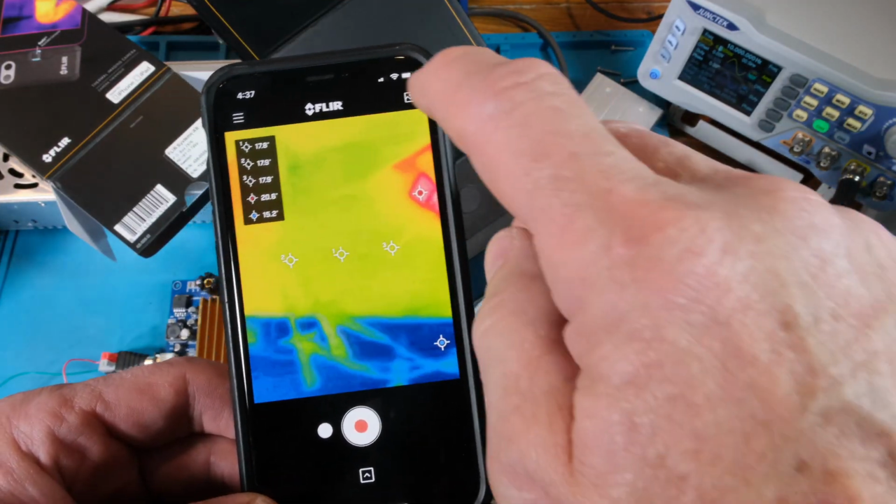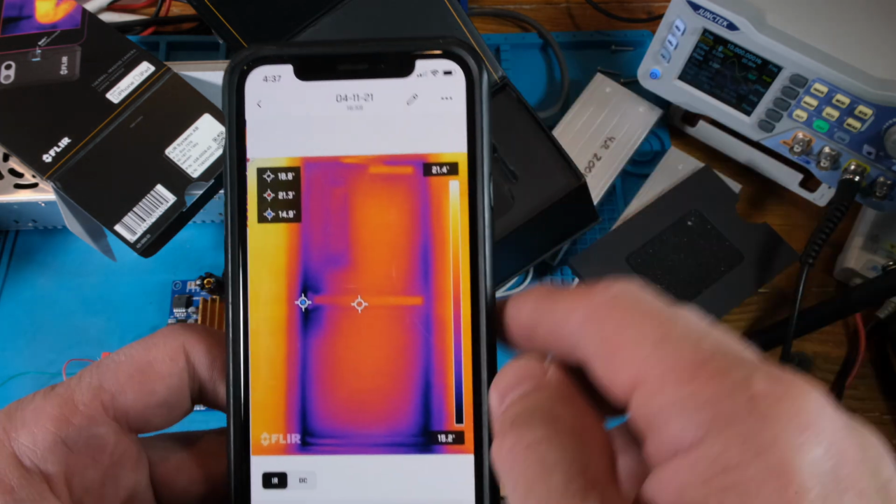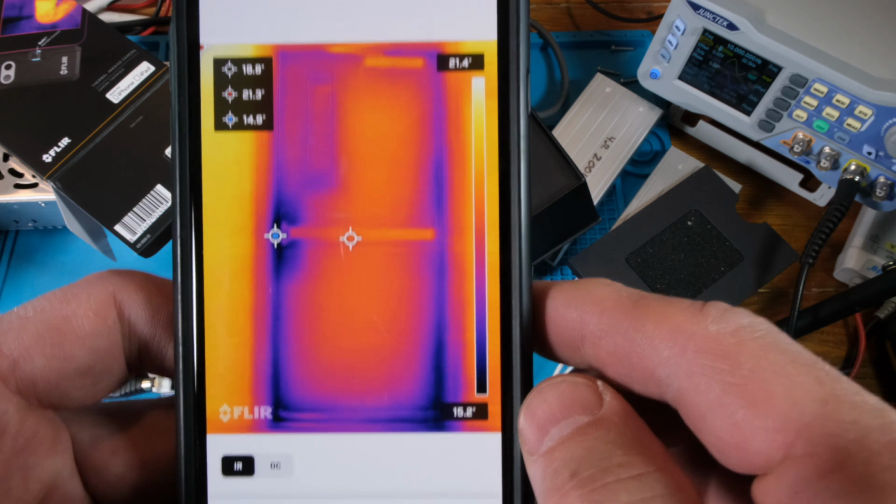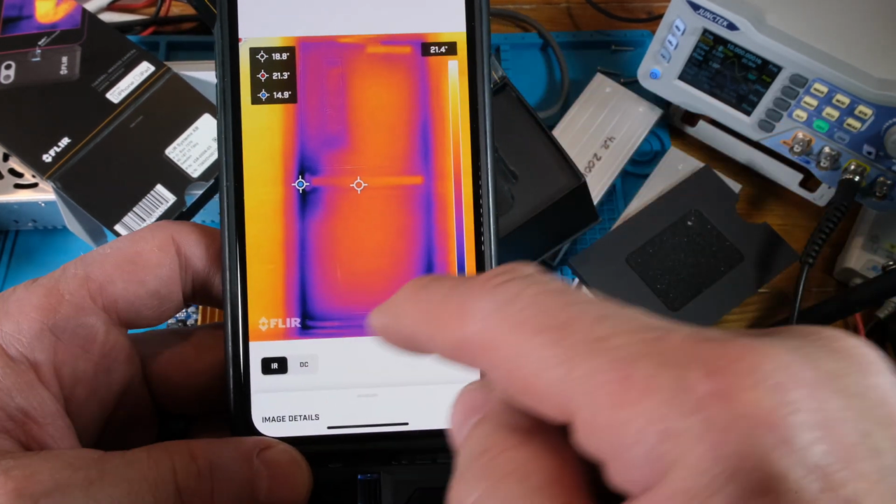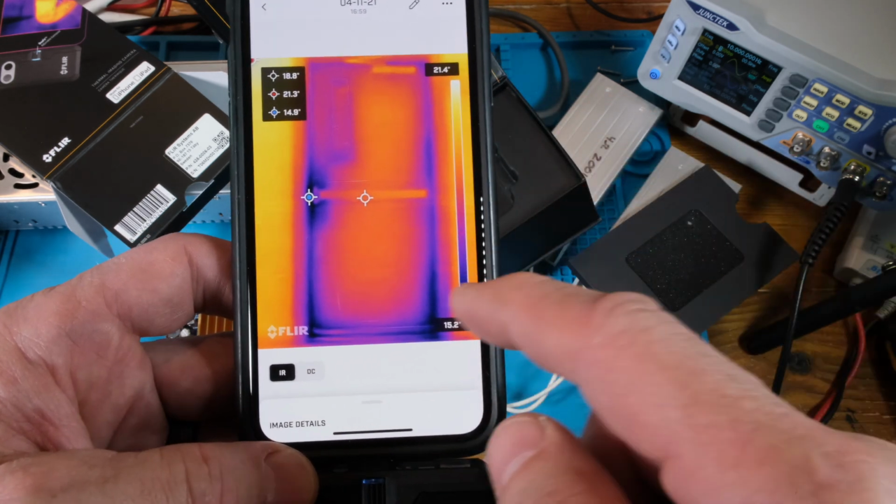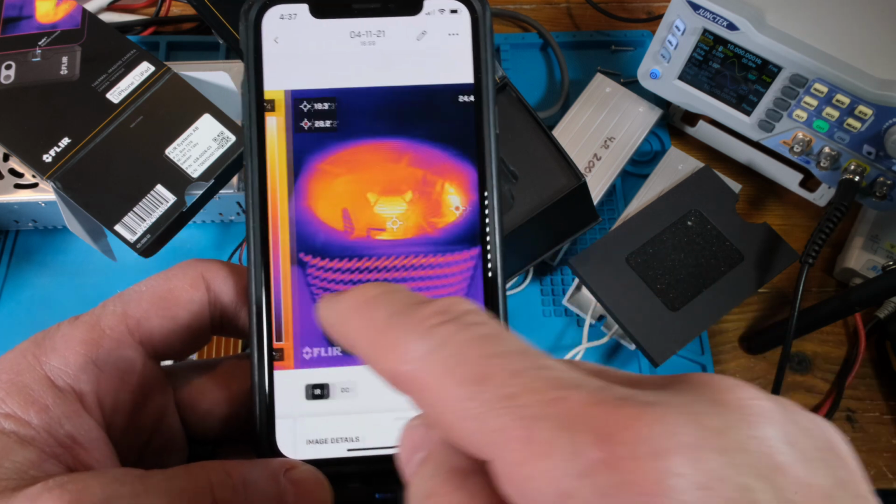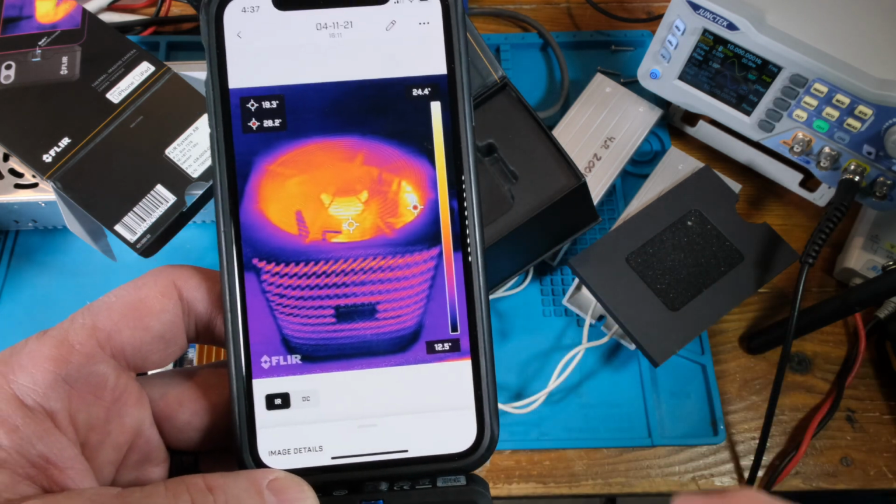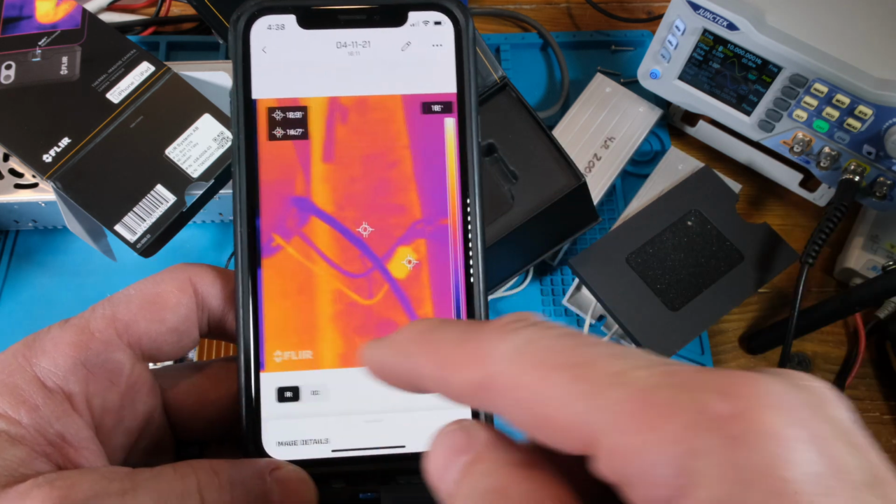Alright guys, so I enabled my photos so we can look at photos. We'll start with the first one. This looks like an example of a doorway. You can see the cold around the doorway, especially around here. It looks like it's letting cold through the door, so maybe not insulated very well around the door frame. And there's your air conditioner showing your motor heating up inside, so pretty cool.